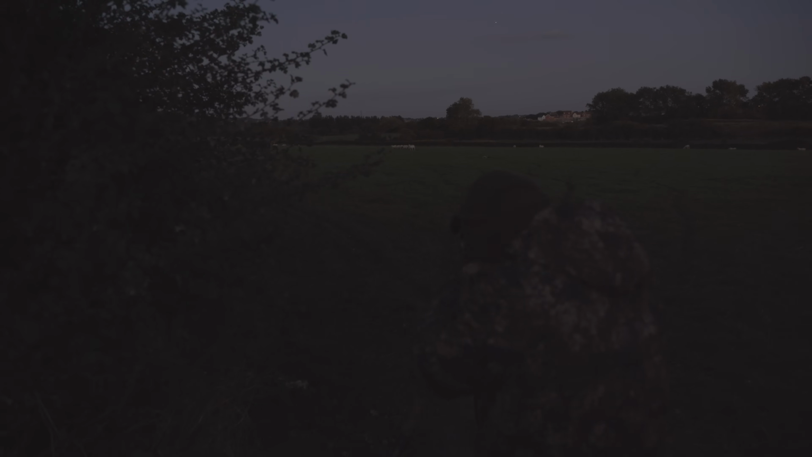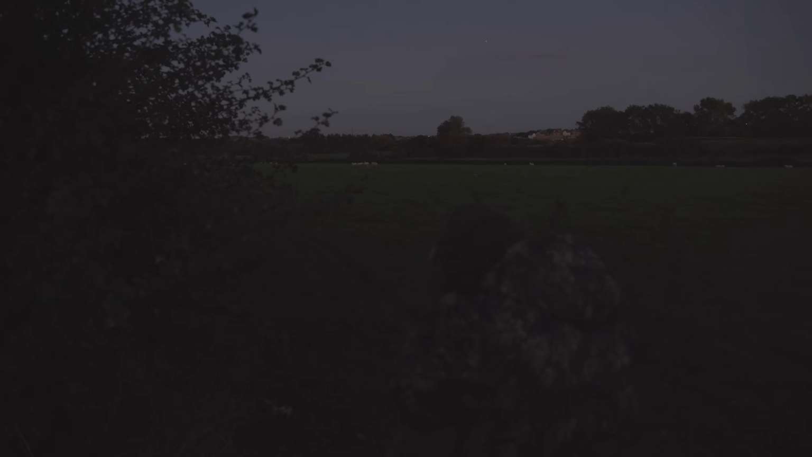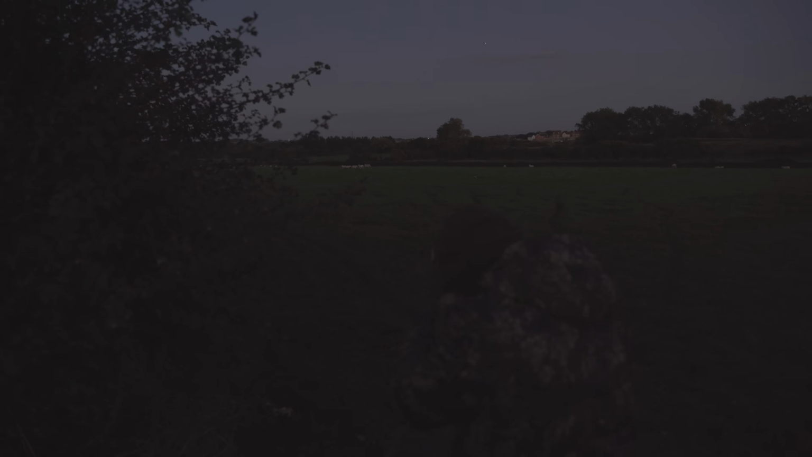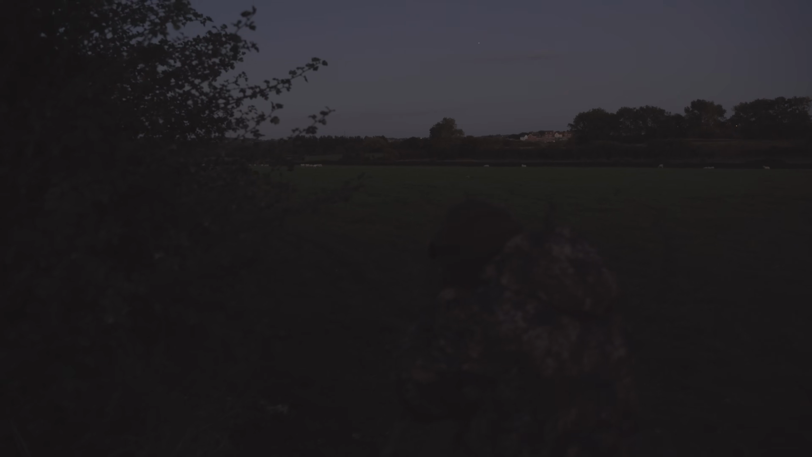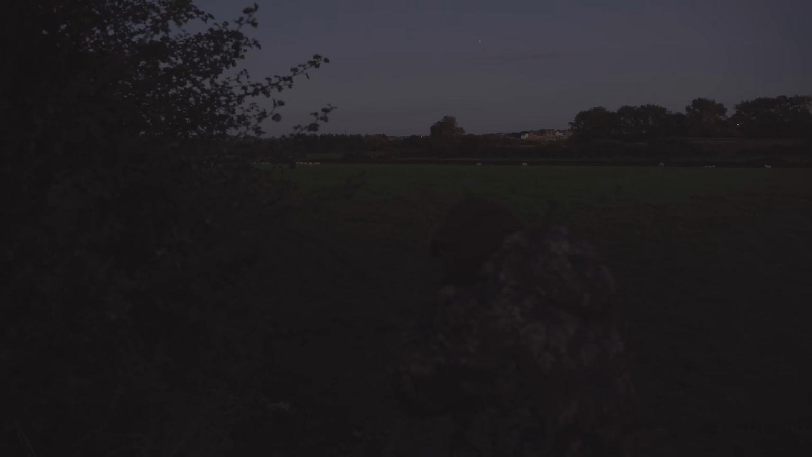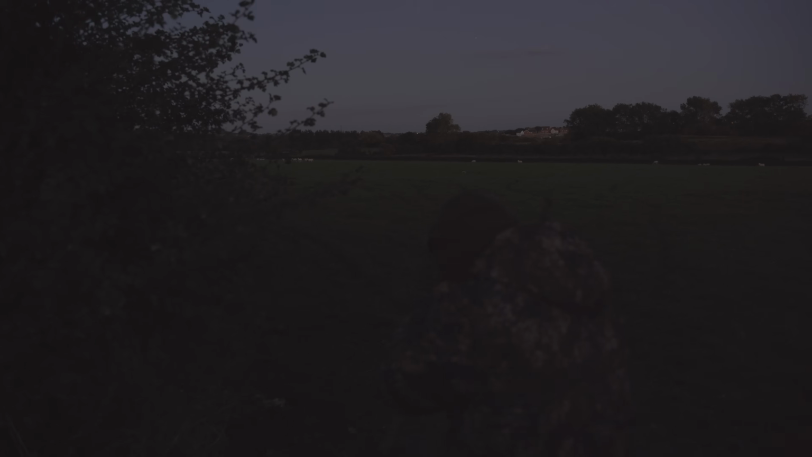Looks like he's laid down at the minute. So I'll just wait for a minute. Okay. So he's about 200 metres at the moment. It's a little bit far for where we're at.